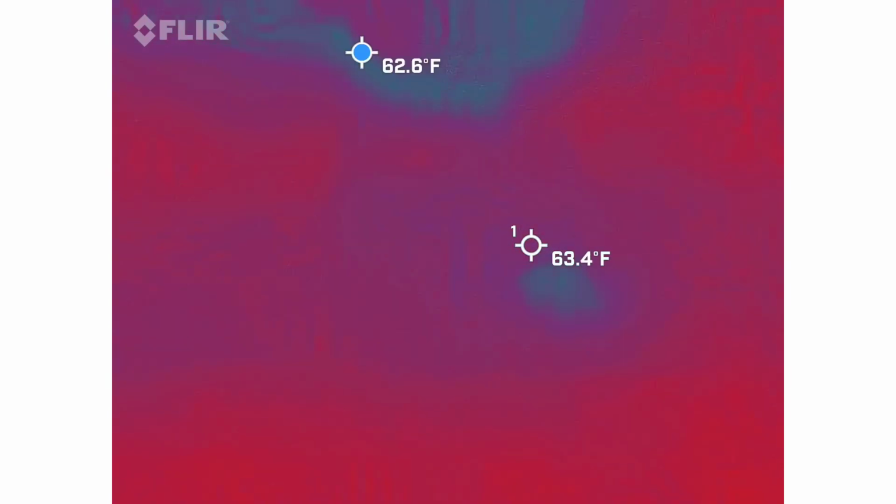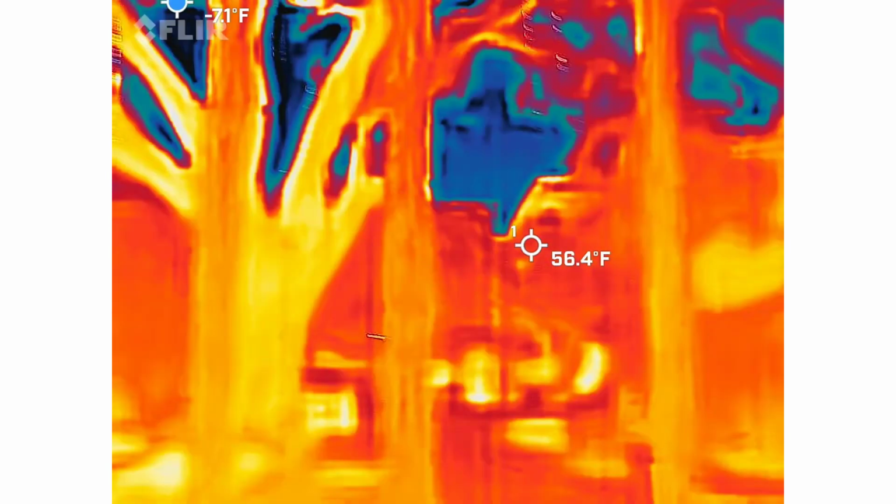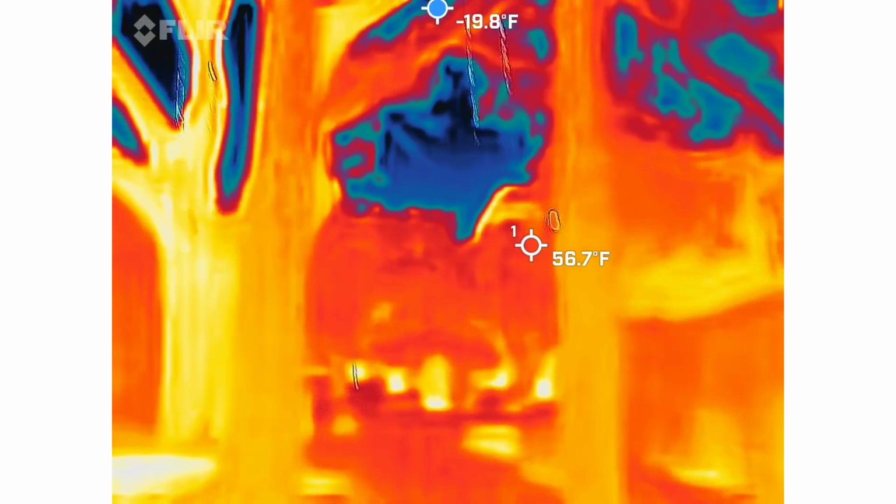The other piece is that if I see a heat anomaly moving. We only have a few more minutes, buddy. Yeah, we're just waiting for that group to move so he can get some footage.